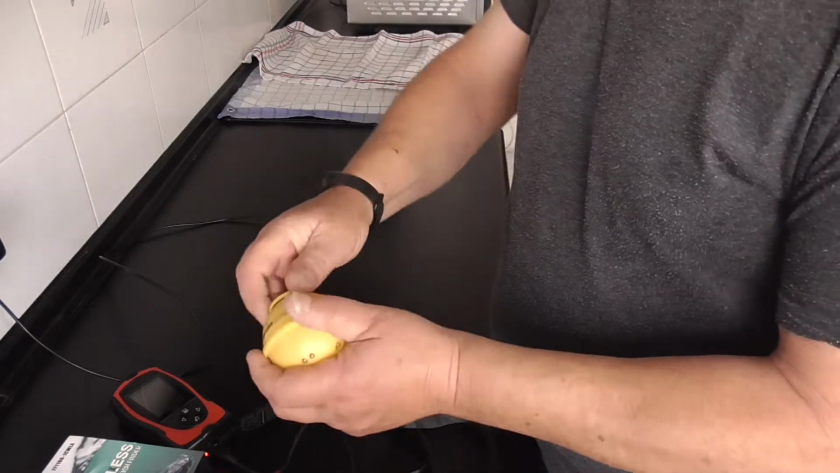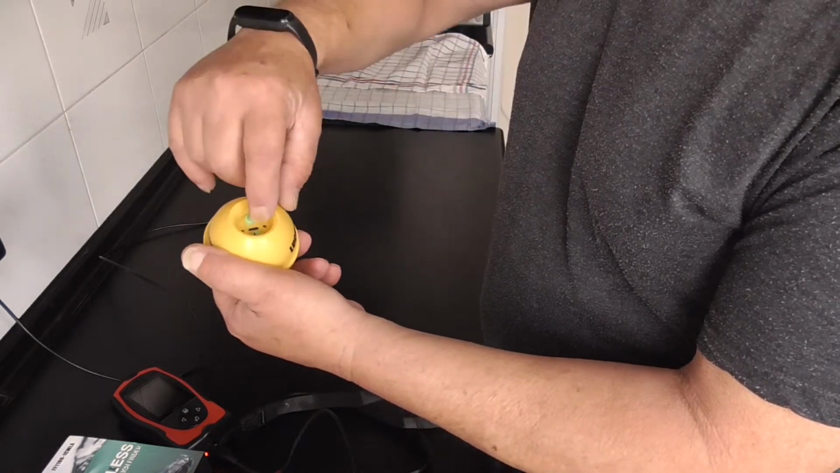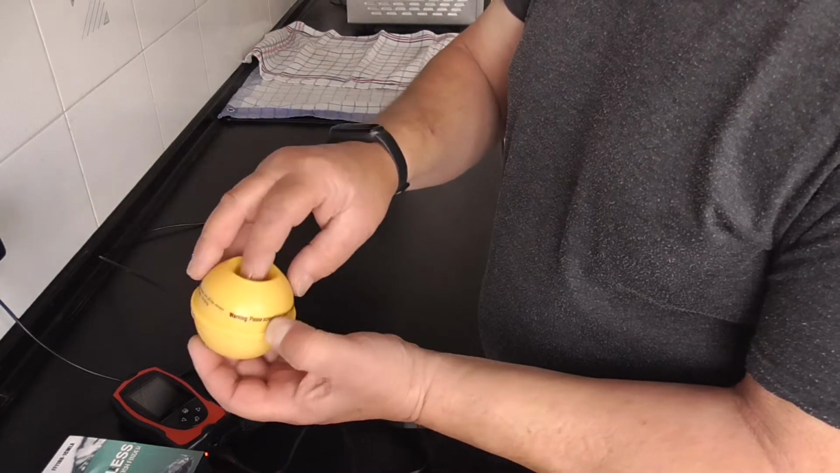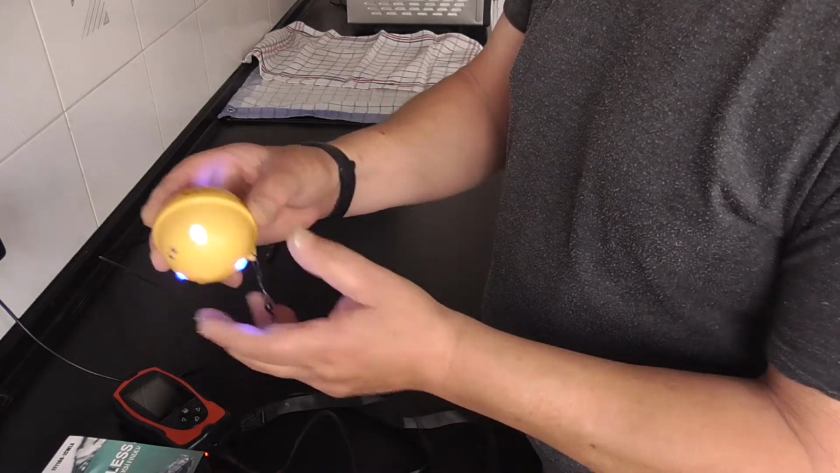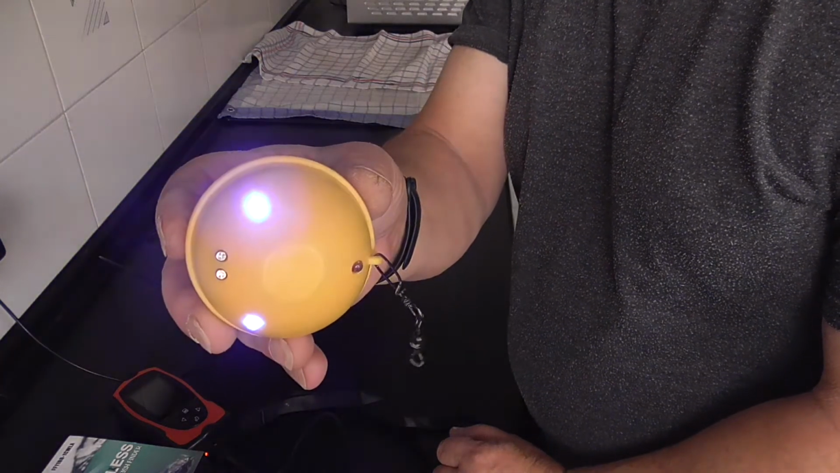All you've got to do is open it up. Inside here I've marked the buttons. One I've marked as L and the other one I've marked as on. You get a bit confused. It's on with the lights on. See the lights flashing? These attract the fish.